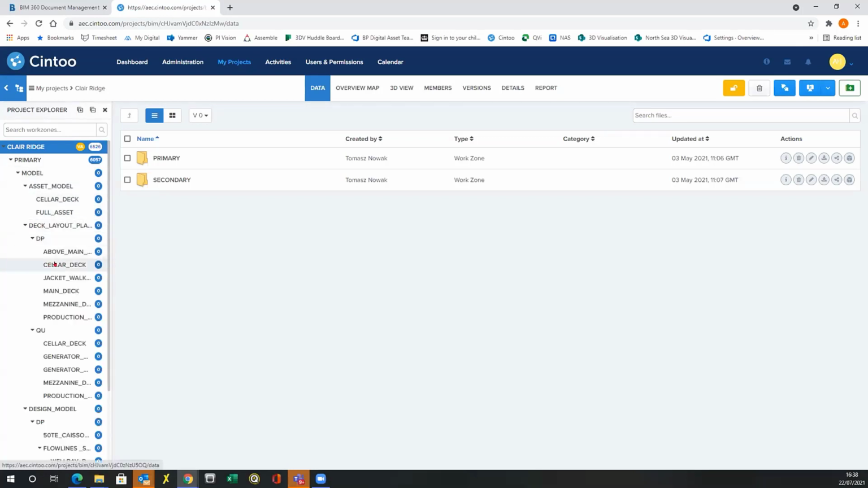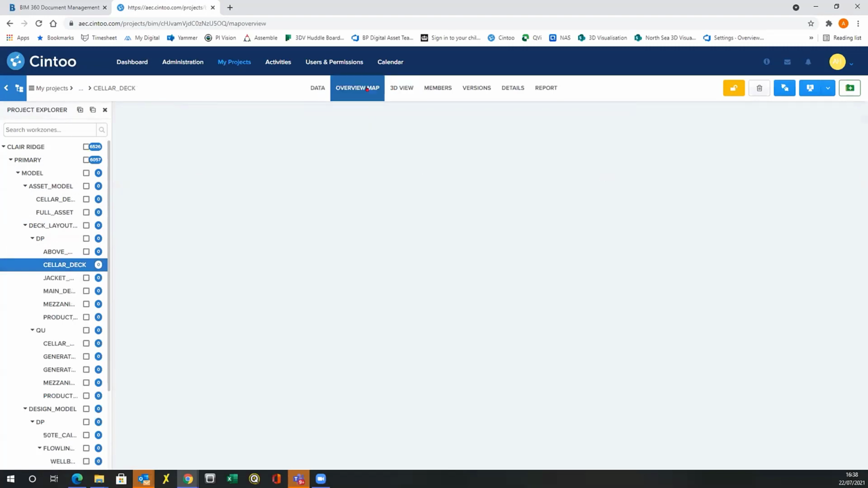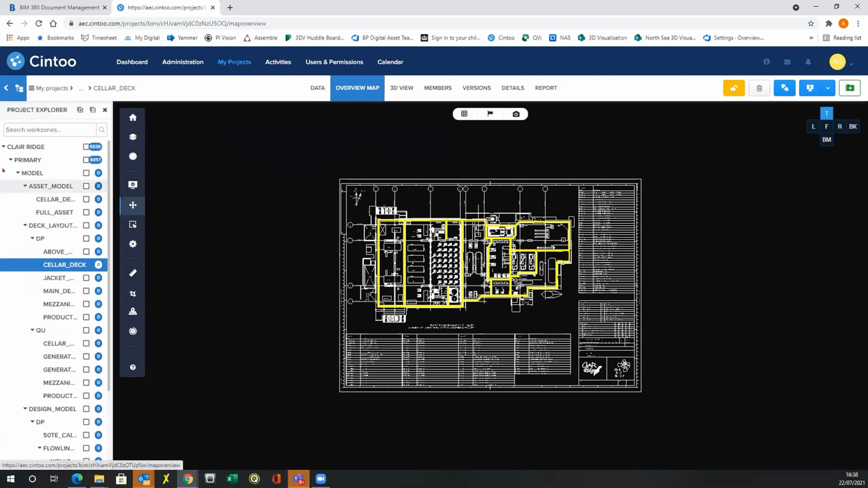So first and foremost, we were able to look at the layout plans. You can see here, if I load in Cellar Deck, we have the integration there from BIM 360, allowing us to view that. And very quickly, for people who just want visualization and to look at the asset, I can select this. It will open up the overview map showing this information. And then with the tick of a box on the scan data side here, I'll be able to show all the laser scans we have in that area.